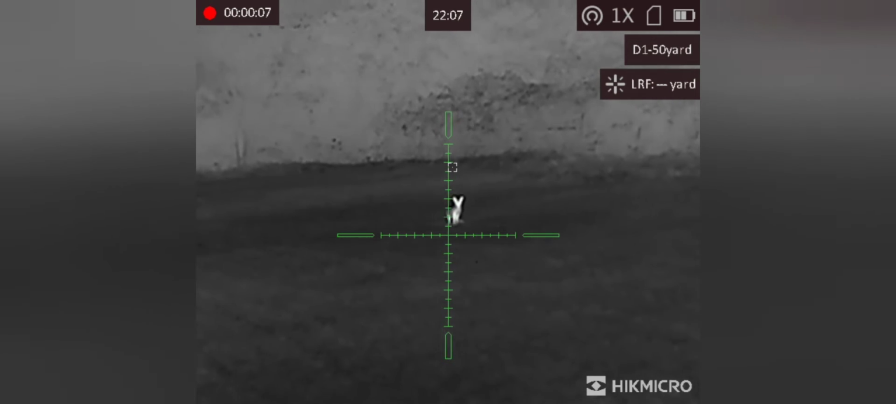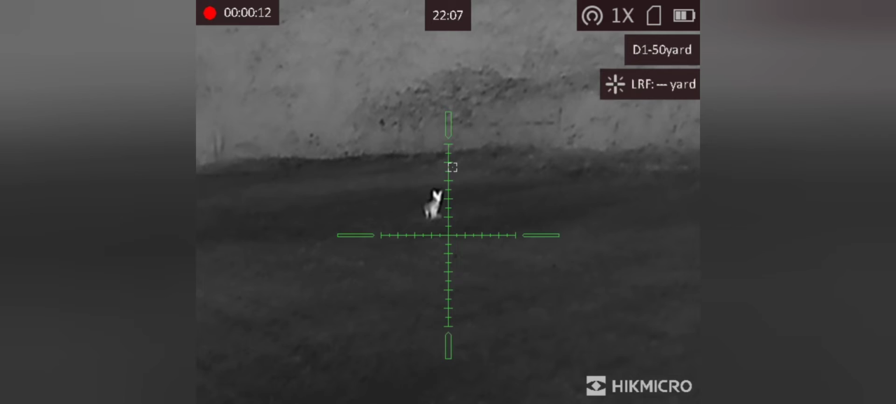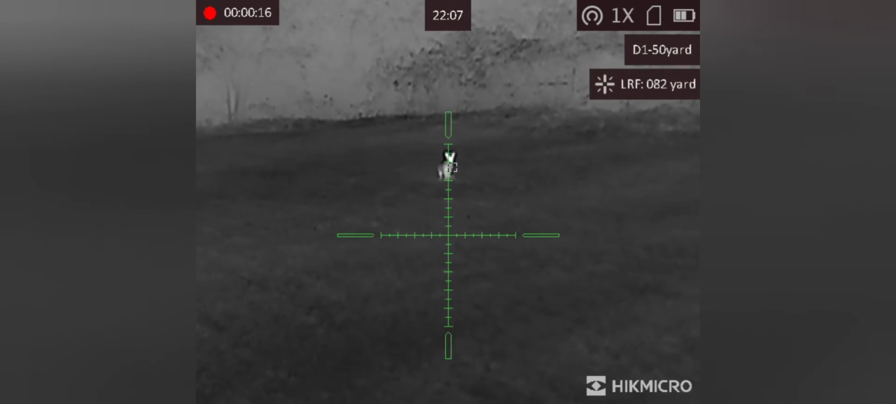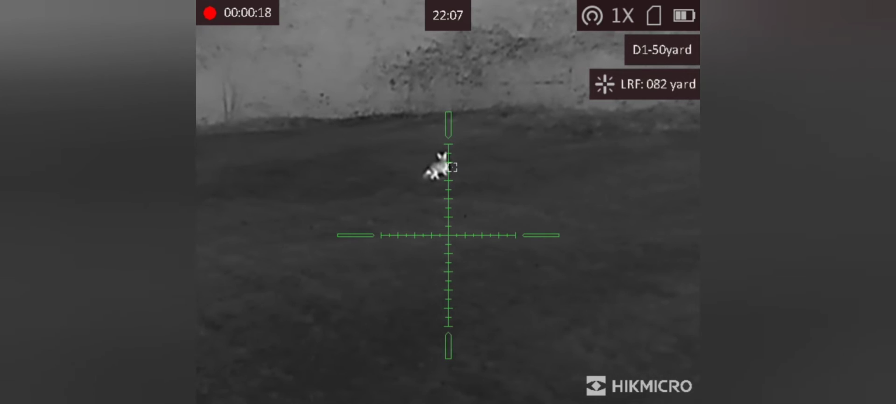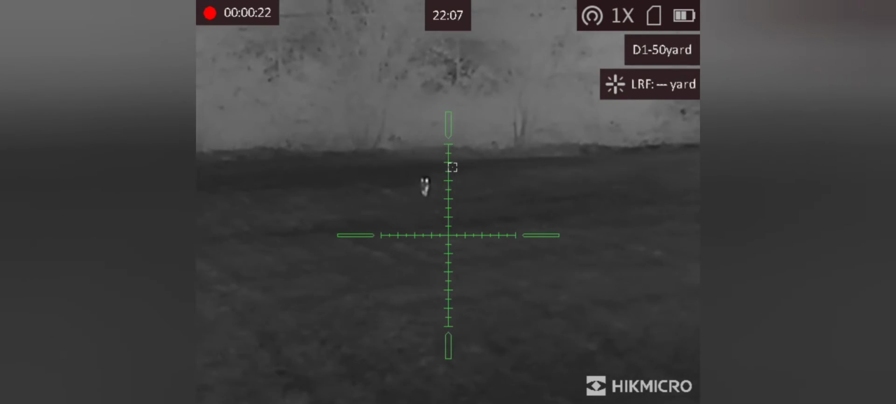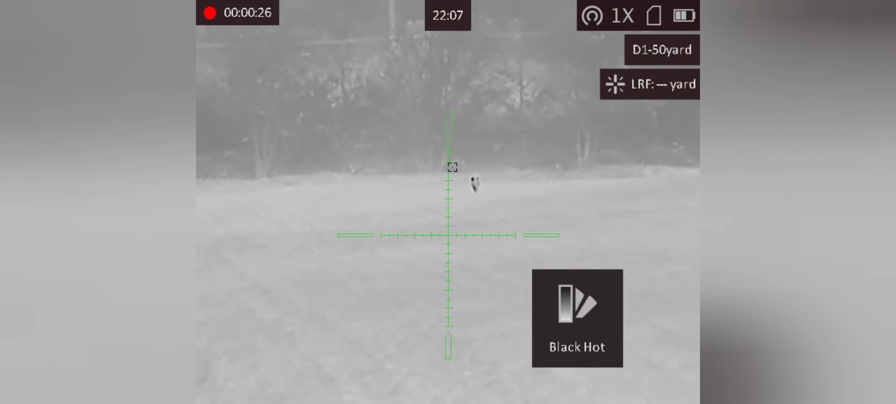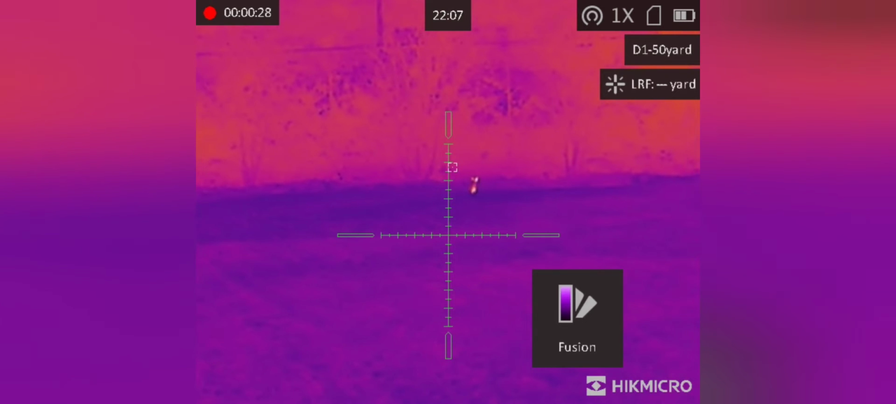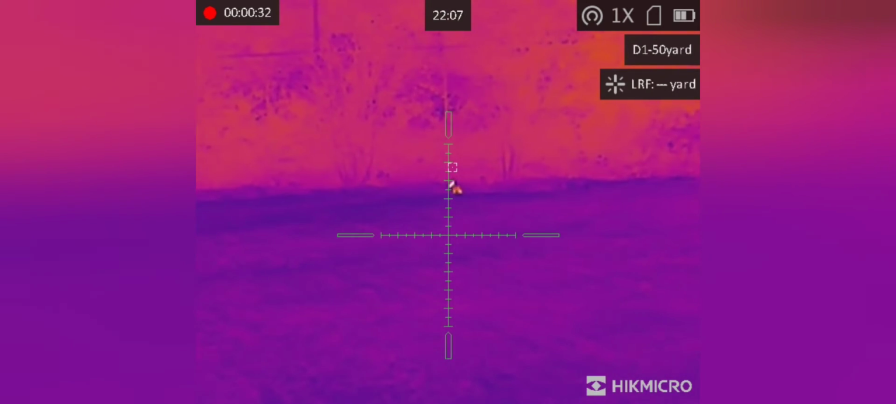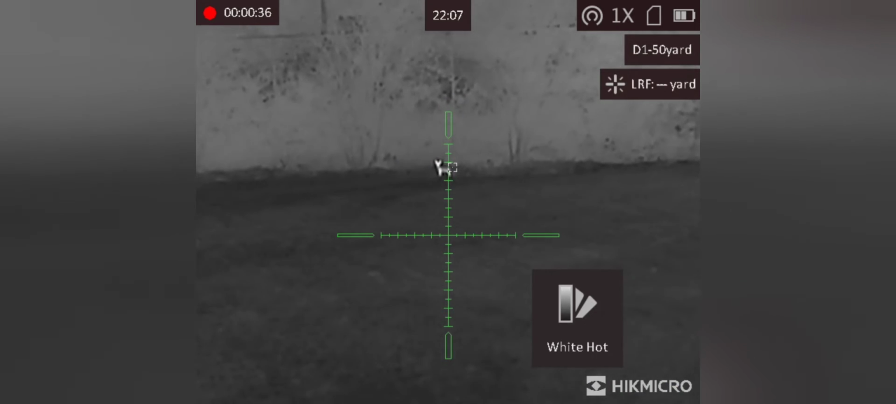So here we have our fox. I'm about to put the little white box on him to range to see how far away he is. The fox already knew that I was there because the wind was blowing my scent directly towards him, and the shot itself wouldn't have been safe anyway because directly behind that back hedge is a main road about 150 yards away. So here are the 4 colour palettes that the scope has to offer. And just before our furry little friend disappears through the back hedge, I managed to range him again. And as you can see, the picture quality is very good on the base mag, especially at this sort of range.